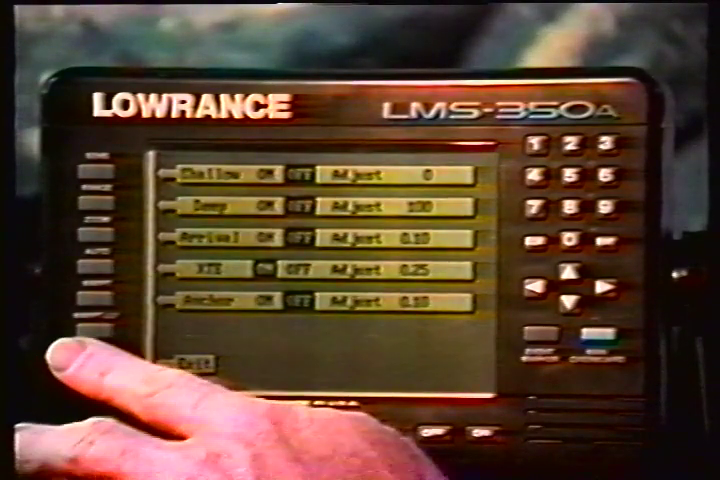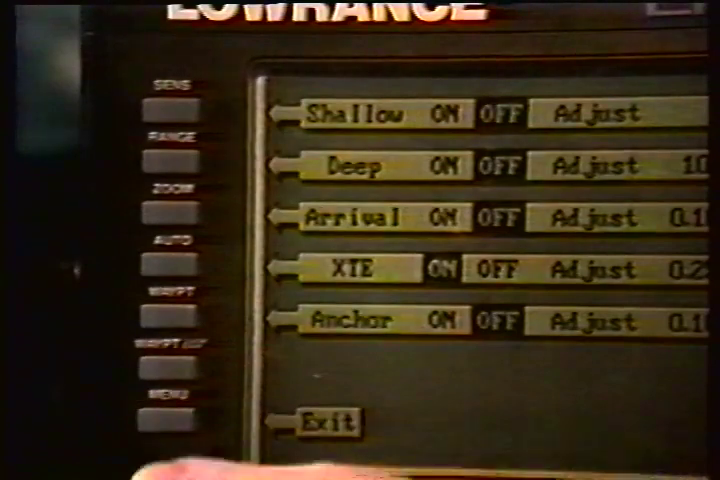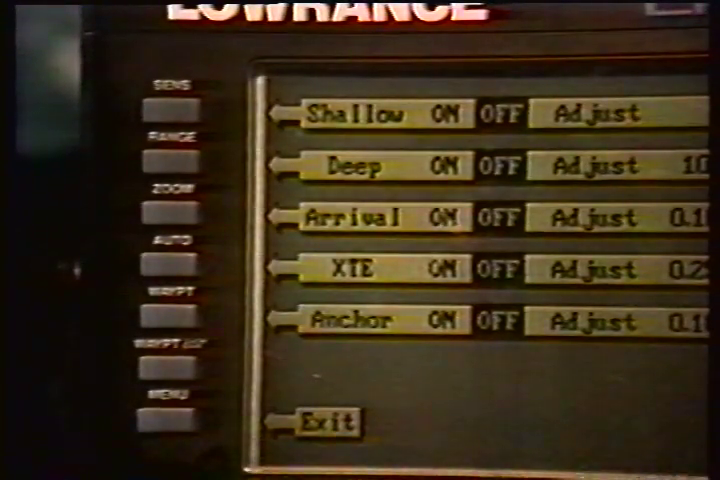To turn an alarm off, simply press the alarm key, then press the key next to the alarm label until the black box moves over Off. The arrival alarm sounds a tone when your position is within the alarm's radius of a waypoint. For example, the alarm sounds if you come within 0.1 mile of a recalled waypoint if the arrival alarm's setting is 0.1 mile. The alarm is adjustable from 0.01 to 9.9 miles.